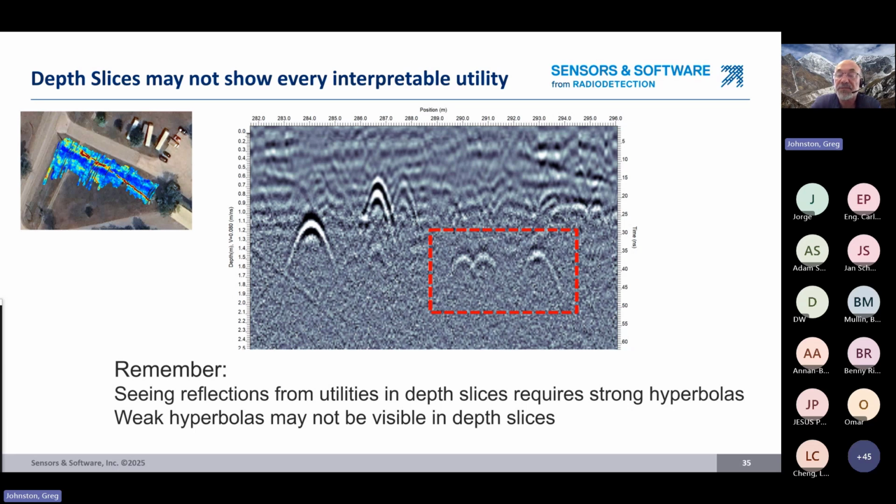Method 2 is adding the field interps in a post-survey step. It only takes a few minutes, but in the end, you're counting on your eye to find all the hyperbolas, line them up, and now you've got them all geo-referenced and you can output them to your mapping software. So with that method, utilities that have weak hyperbolas can still be mapped.